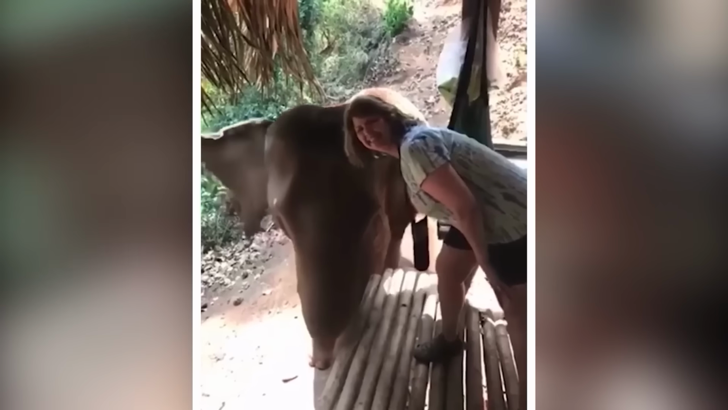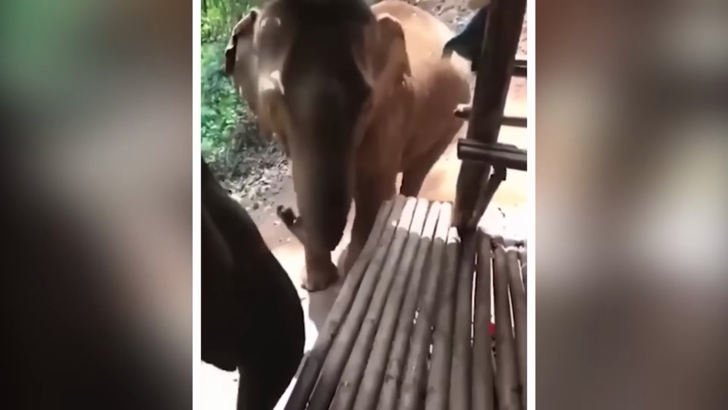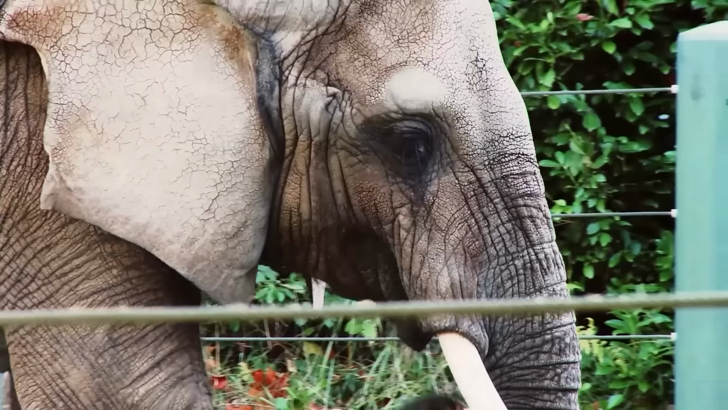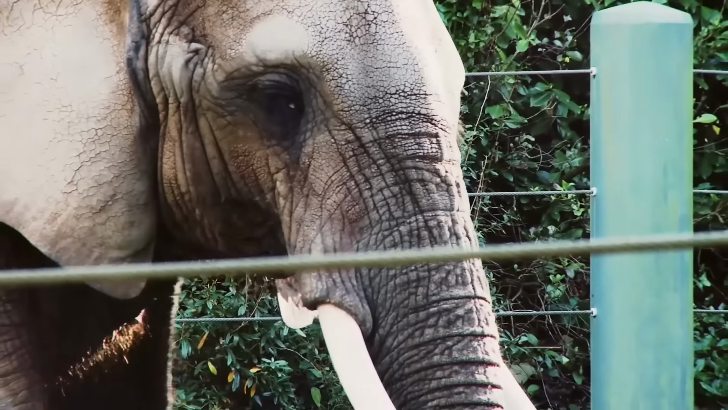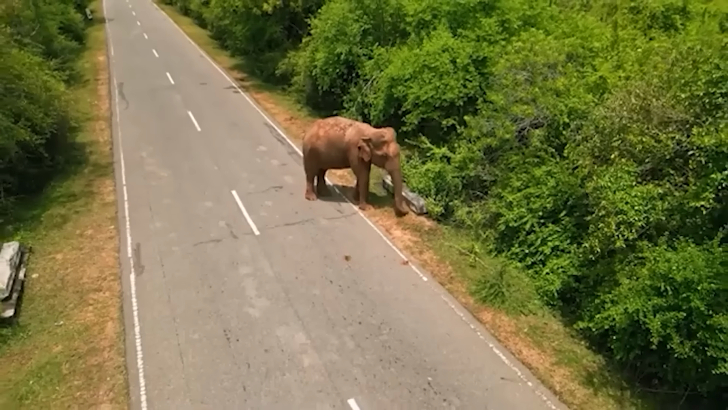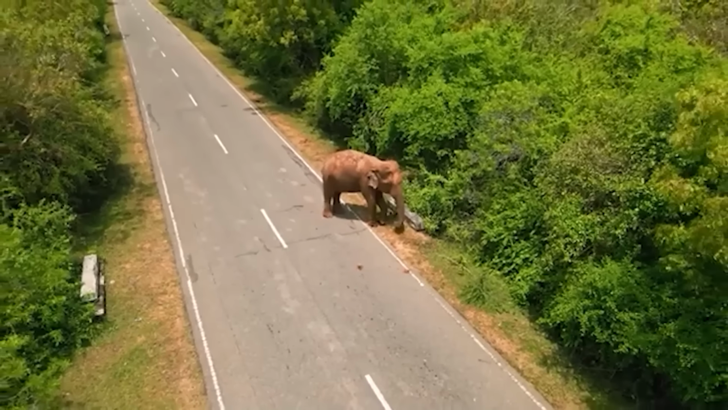Whatever the reason, this encounter serves as a reminder that even animals value their personal space and opinions. So next time you're tempted to get too close to a wild creature, remember, giants too need their boundaries respected. Share your thoughts. Have you ever had a similar encounter with a wild animal? What did you learn from it?